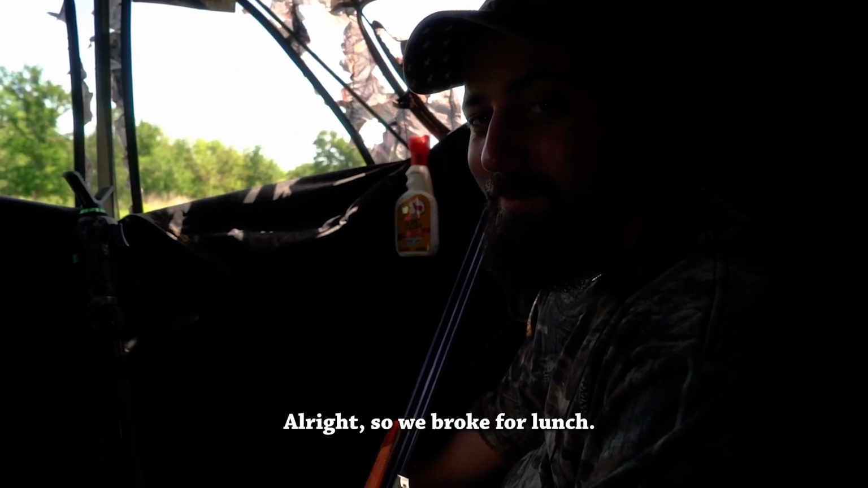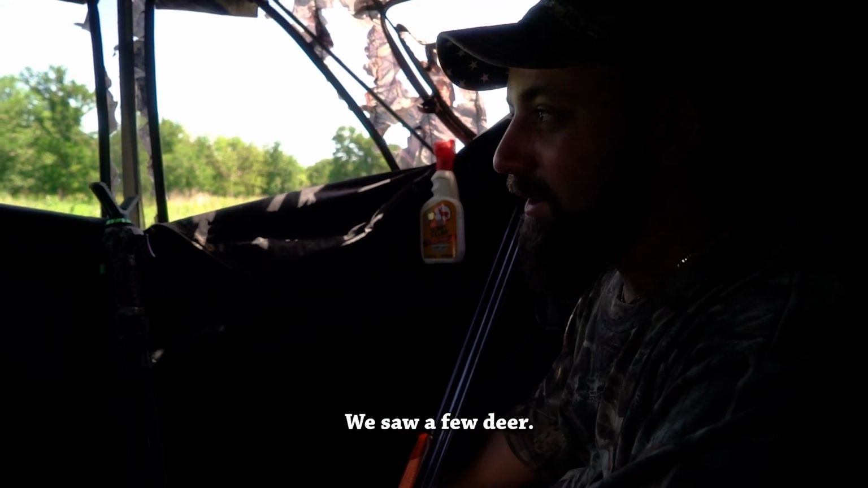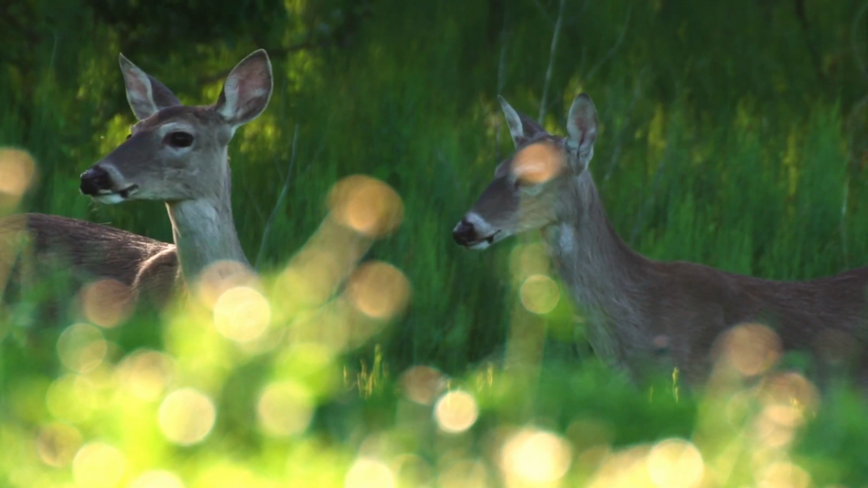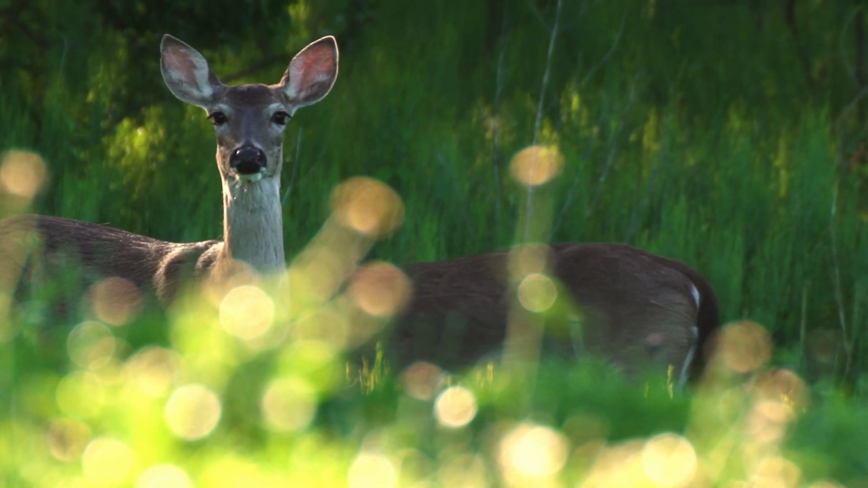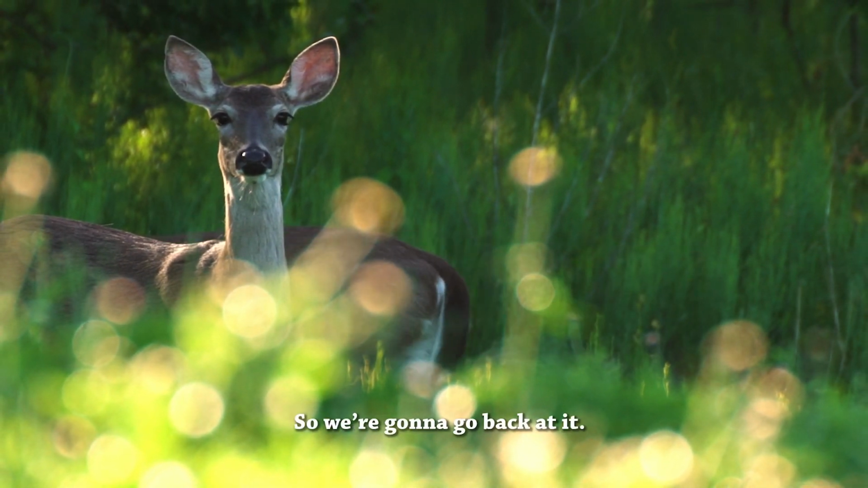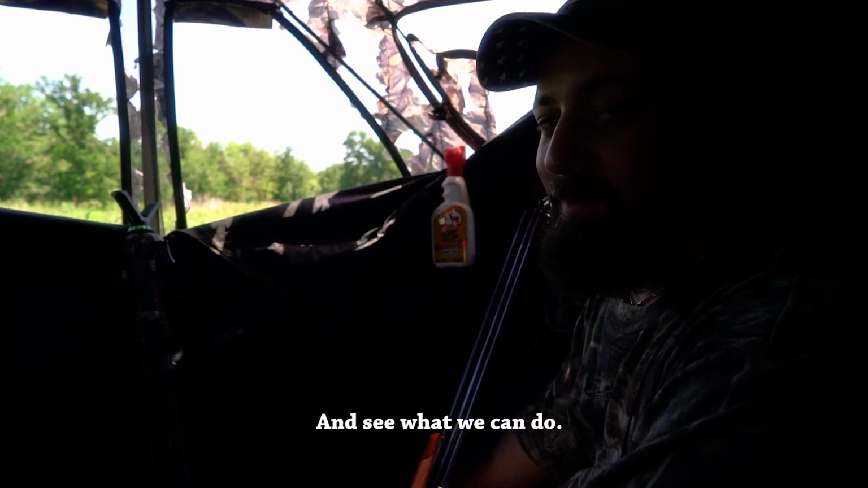All right, so we broke for lunch. We had a semi-successful morning, saw a few deer, no pigs. So we're hoping that things are gonna pick up this afternoon. We've heard a few off in the distance, so we're gonna go back at it and maybe get lucky so you can get some pigs back in here and see what we can do.